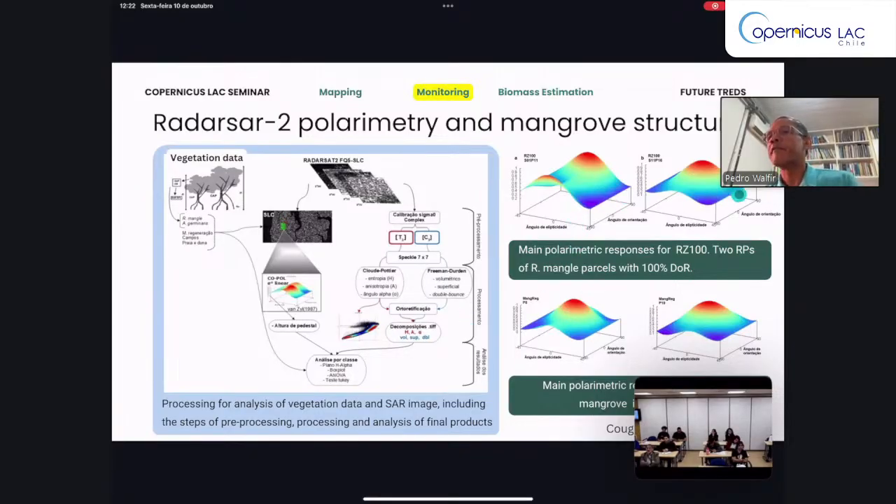Here we have the signature in the upper right figure. It's possible to observe the main polarimetric response to mangrove 100% dominated by Rhizophora mangle.